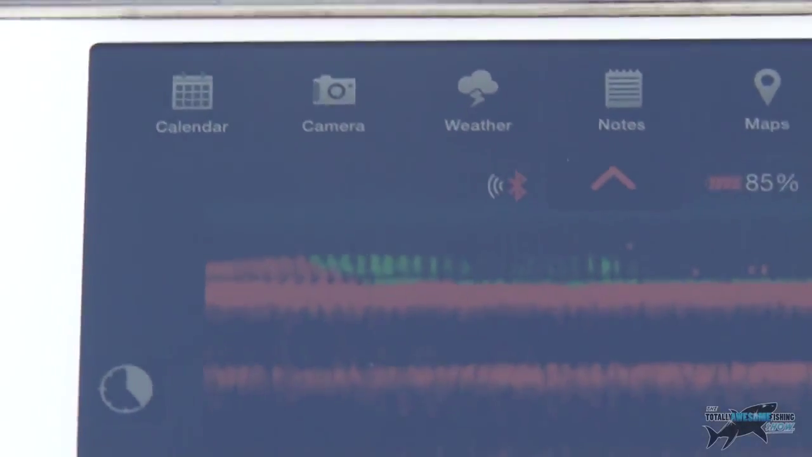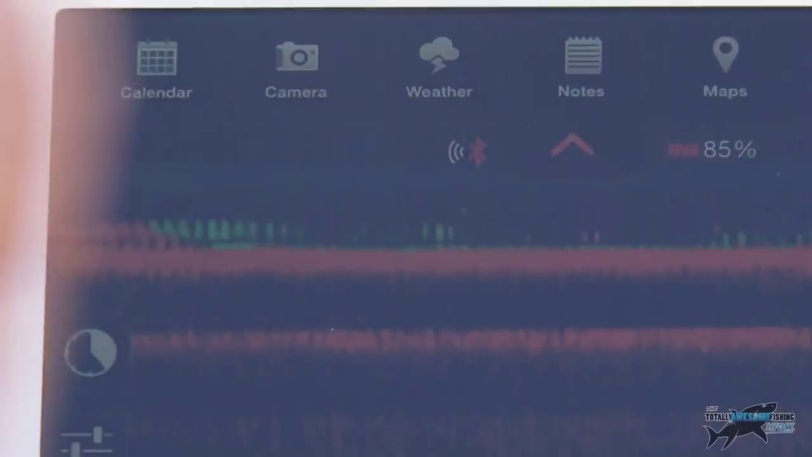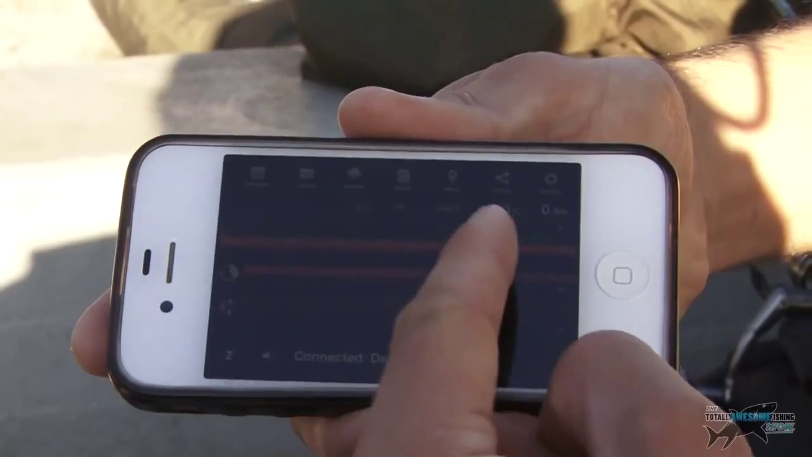going through there. So I'm not moving it, this is just scrolling over because it's floating there, this is just scrolling over the same patch. So this isn't me moving the Deeper unit out there at all, this is just exactly what it looks like under that patch where it is.